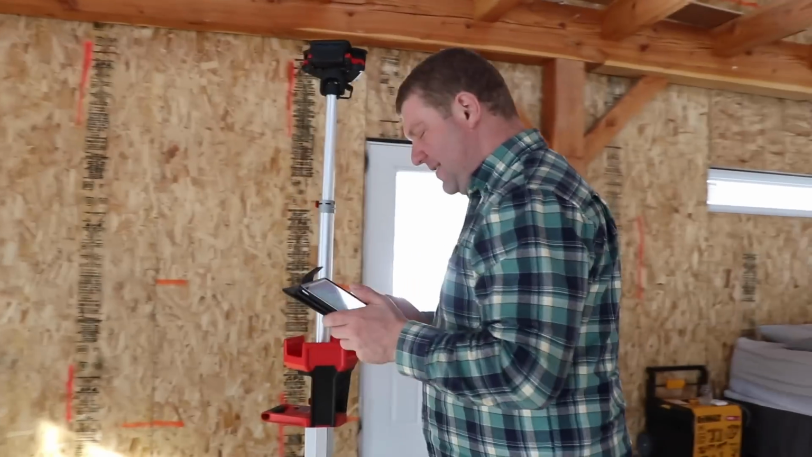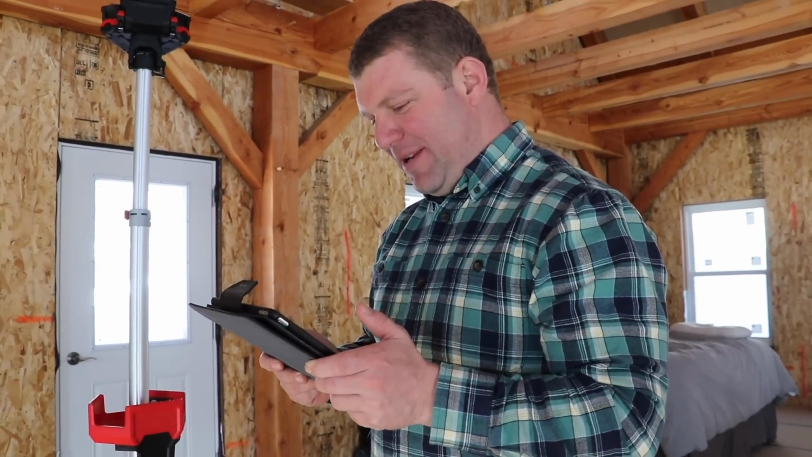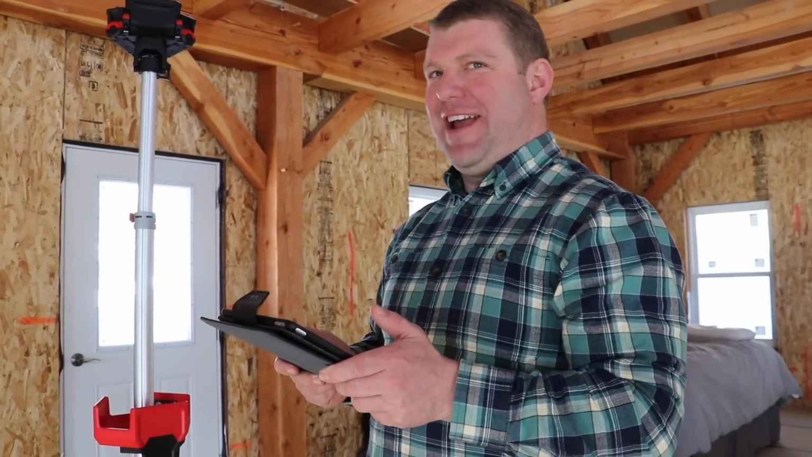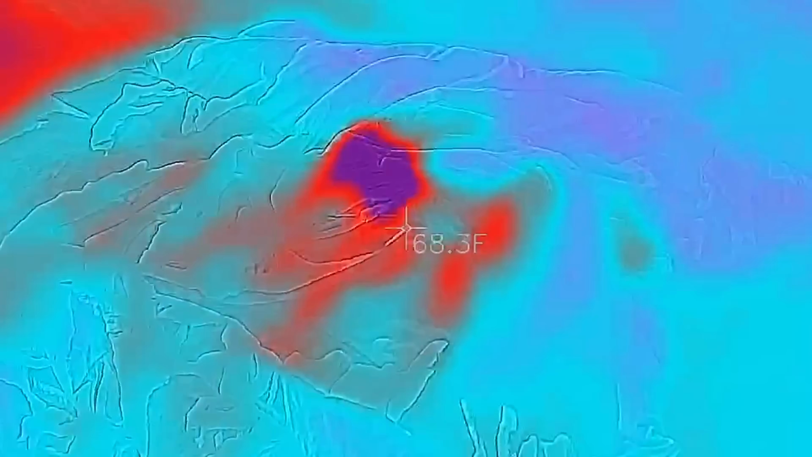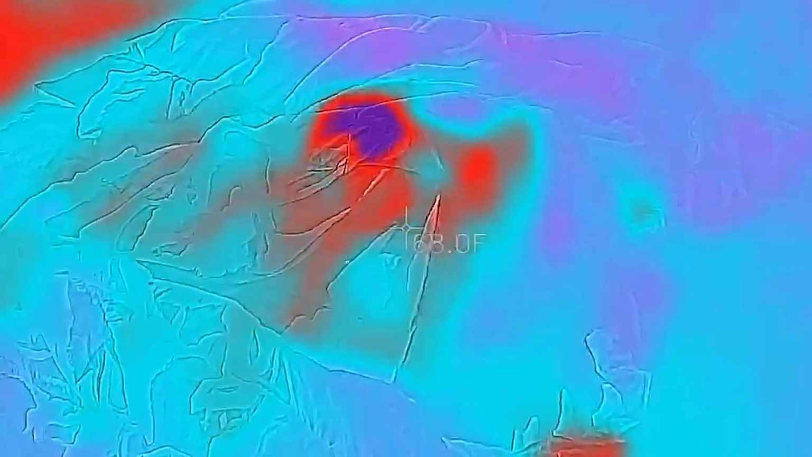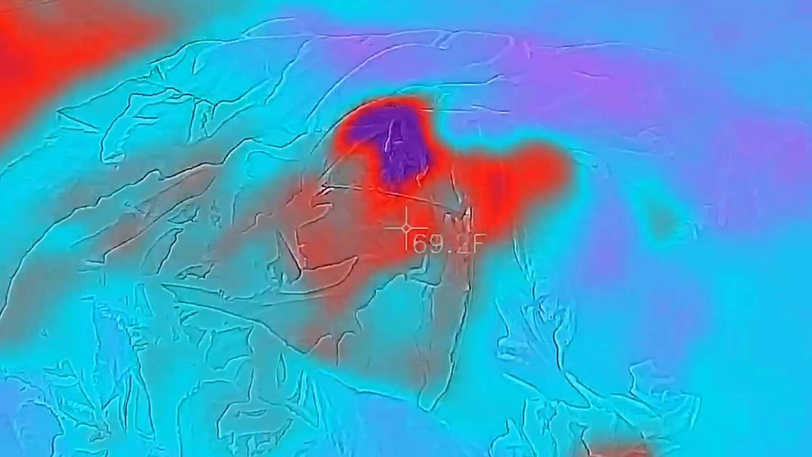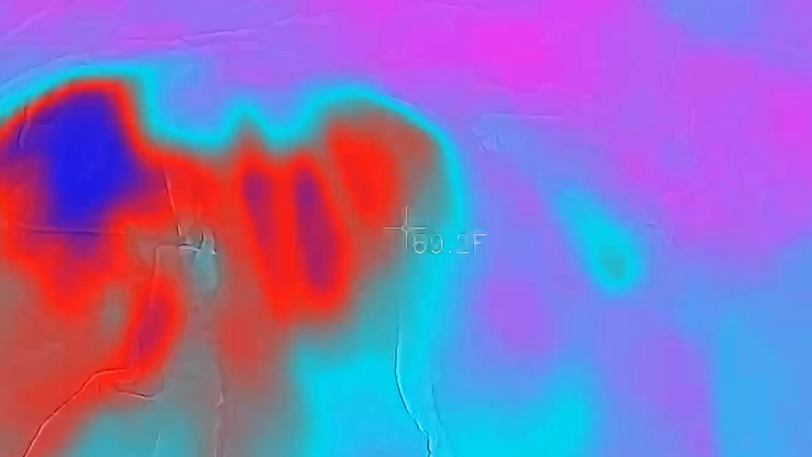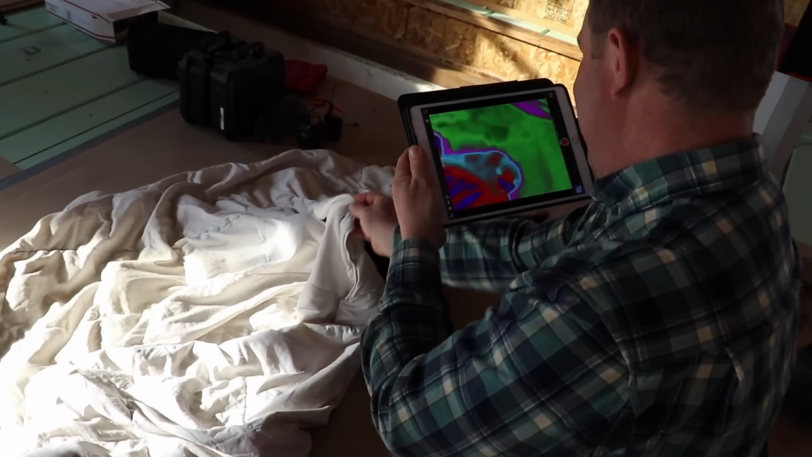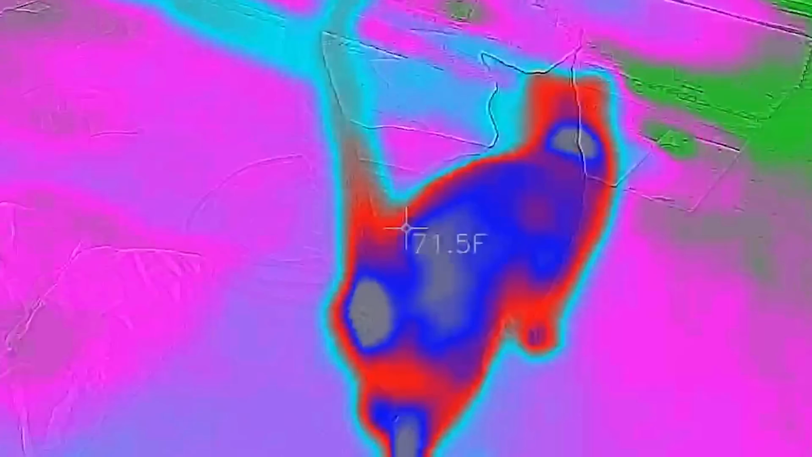Let's say that you've lost a pet and you can't fathom where in the world they could be hiding. Gee, I wonder where Bugaboo went. First of all, it's hot and it's moving. It is moving slightly sloth-like, so it's possible it's not a cat, but I think we might have found the little pest. There he is. Pet found.